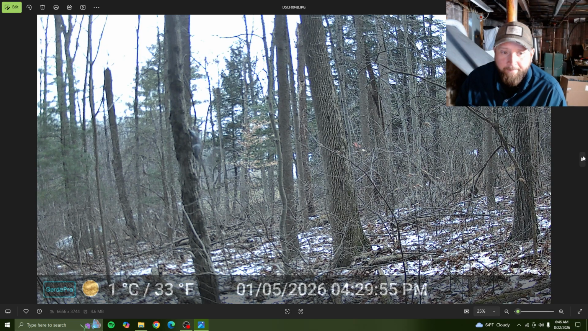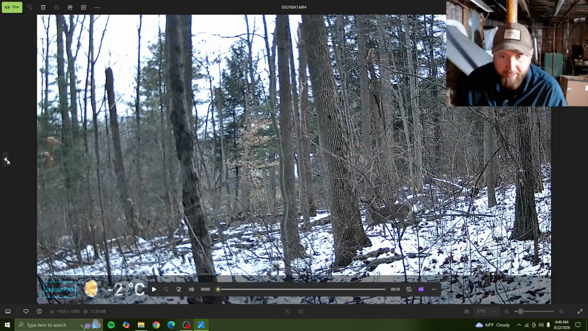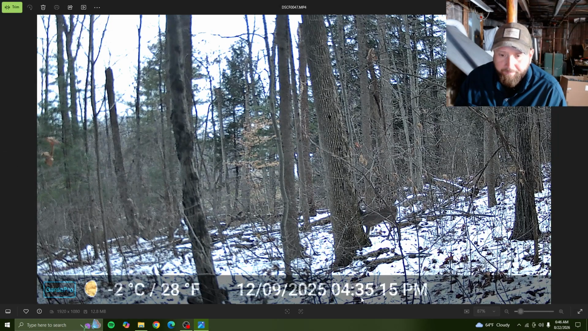Like they completely moved, it seems. See, he was moving down. What time was that? Yeah, 4:35 p.m. heading downhill towards the food plot. So it's evening time. They're going to feed, and then in the morning they always come up this hill. And my hunting blind is way up the hill yet, because you can see the road here.